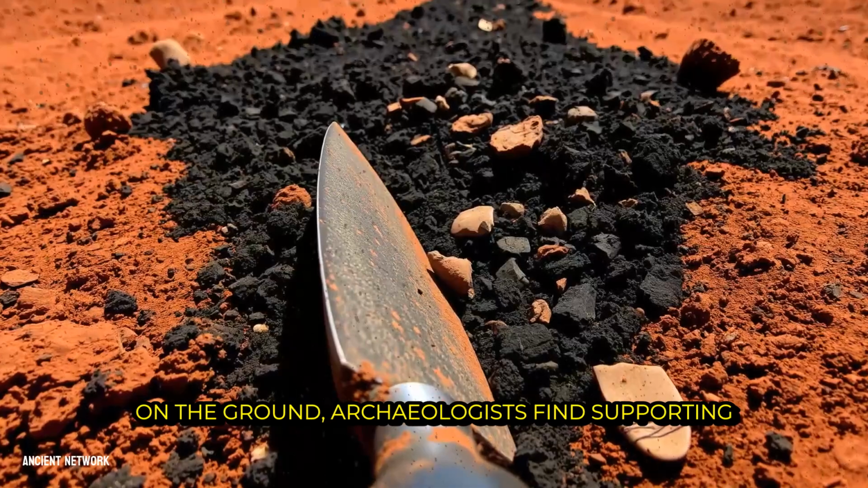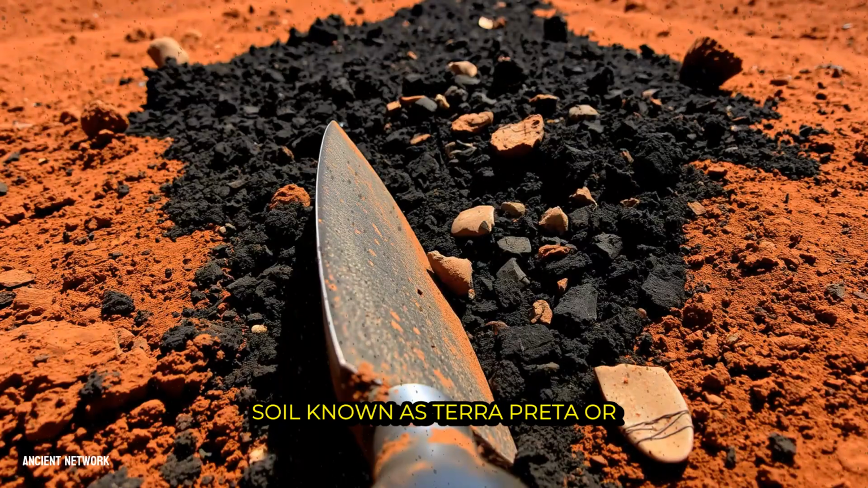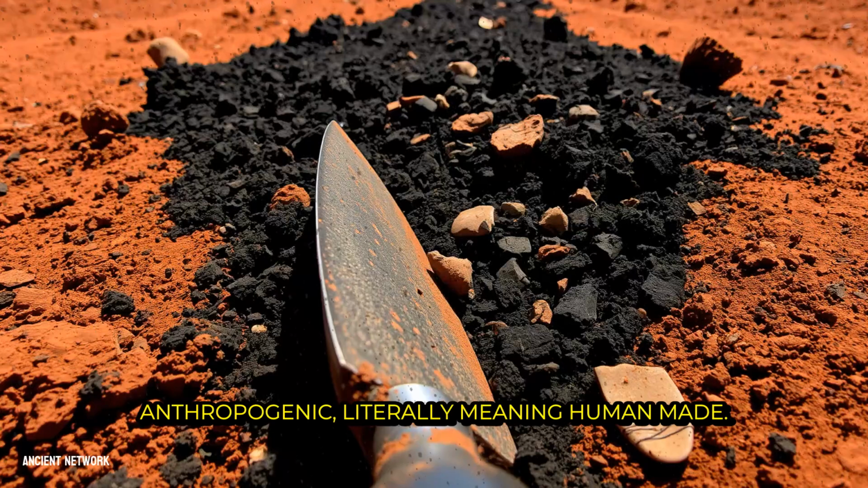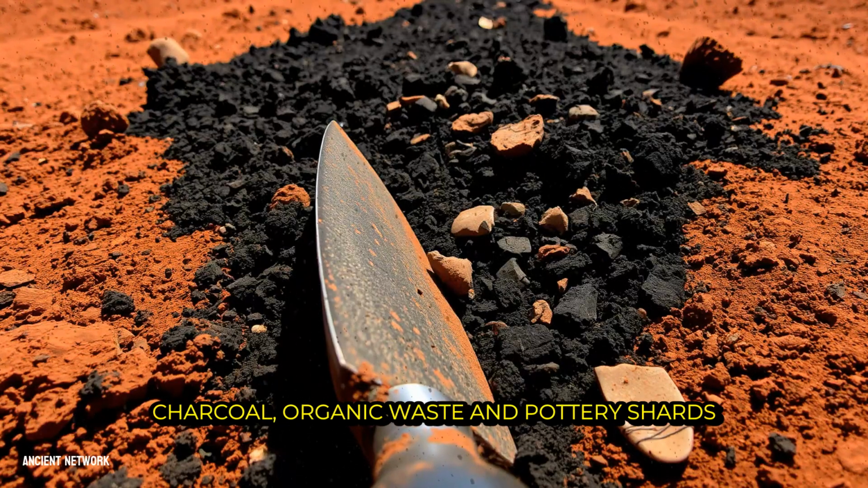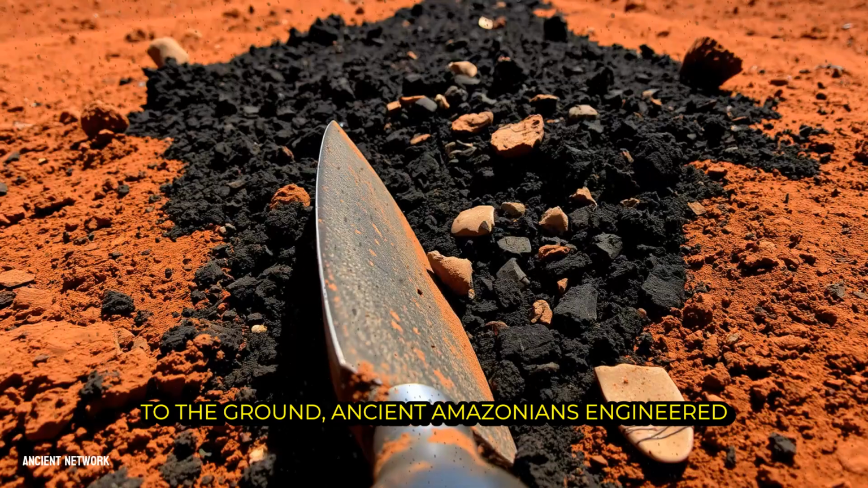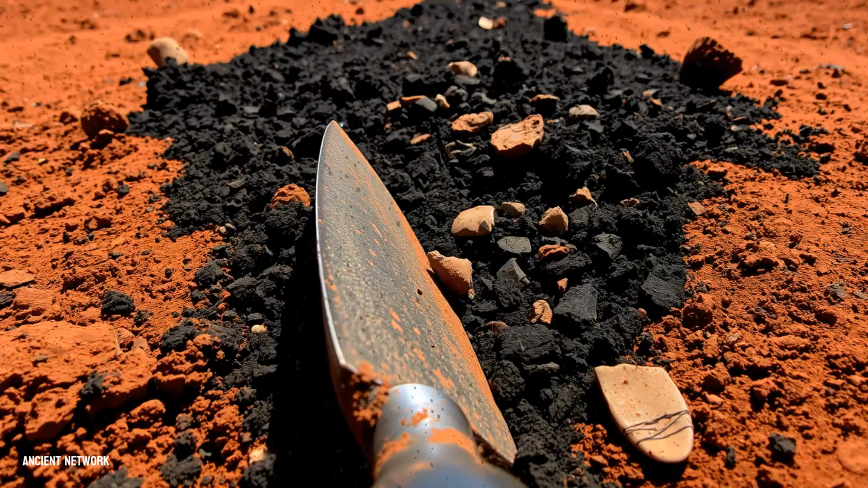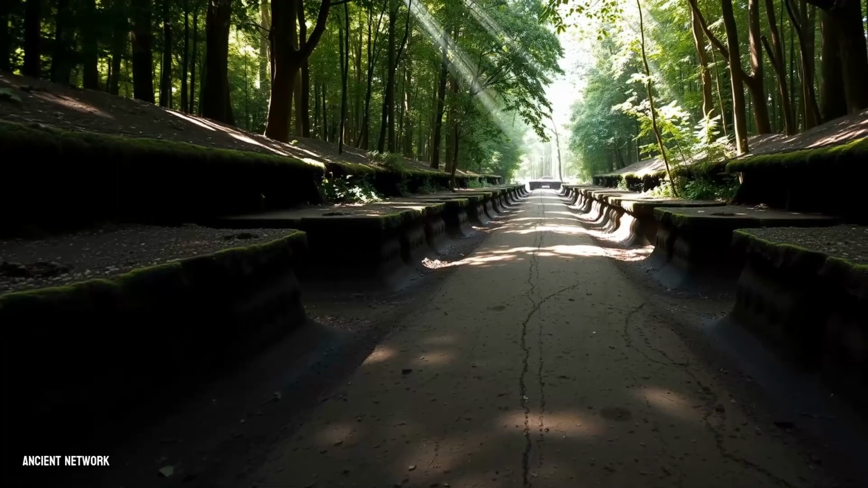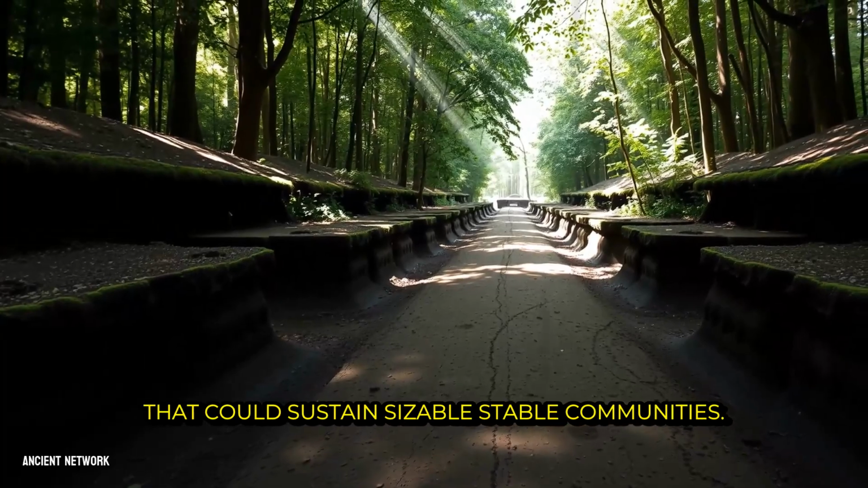On the ground, archaeologists find supporting evidence in patches of remarkably fertile soil known as terra preta, or dark earth. This is not natural, it is anthropogenic, literally meaning human-made. Through a sustained practice of adding charcoal, organic waste, and pottery shards to the ground, ancient Amazonians engineered pockets of rich, enduring fertility. These dark earth gardens were likely the agricultural heart of their settlements, allowing for the cultivation of crops that could sustain sizable, stable communities.